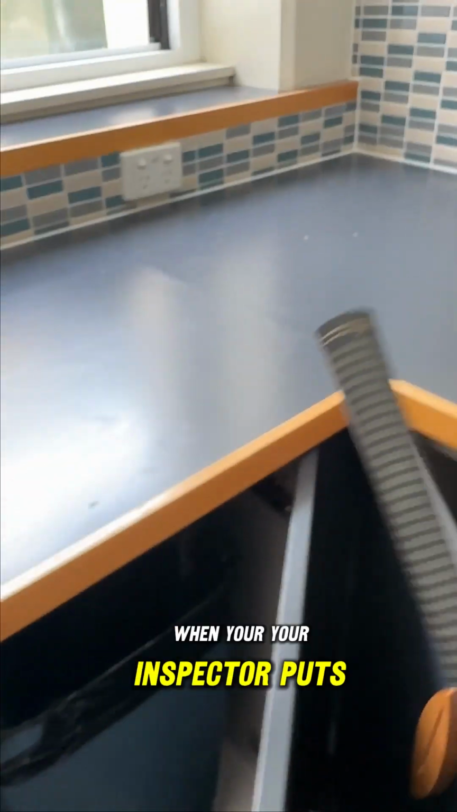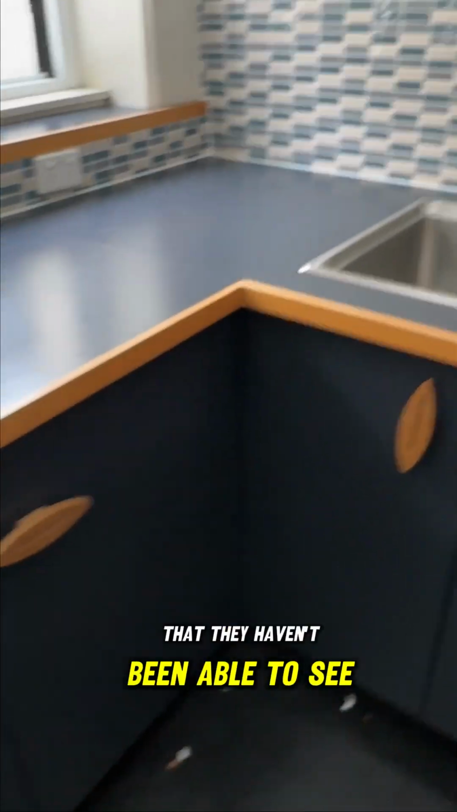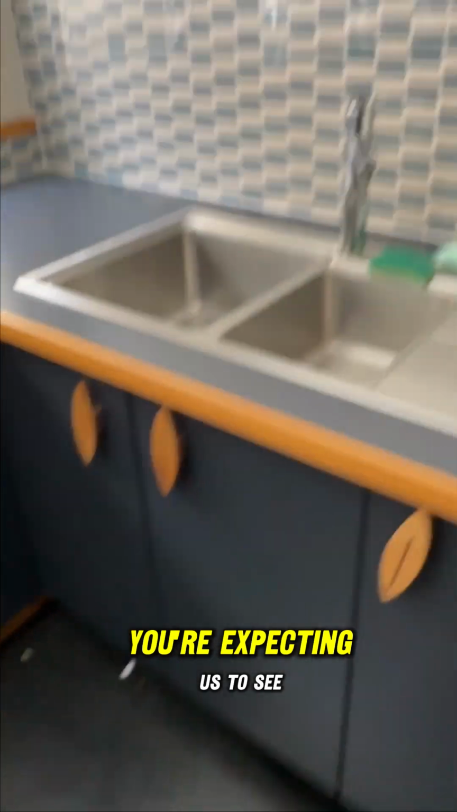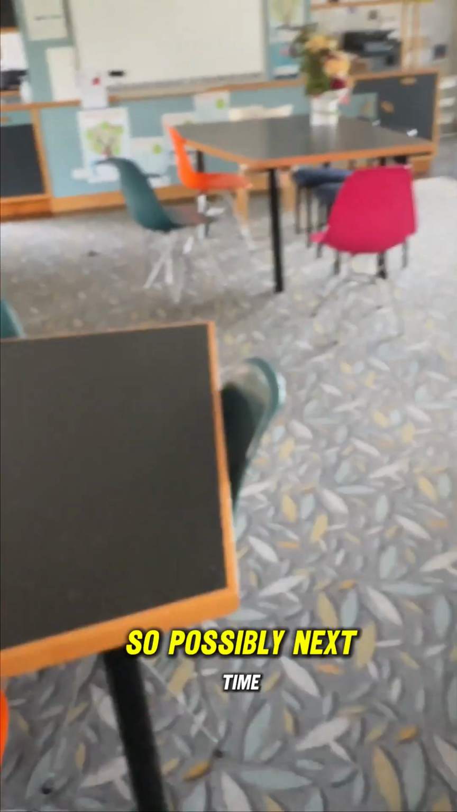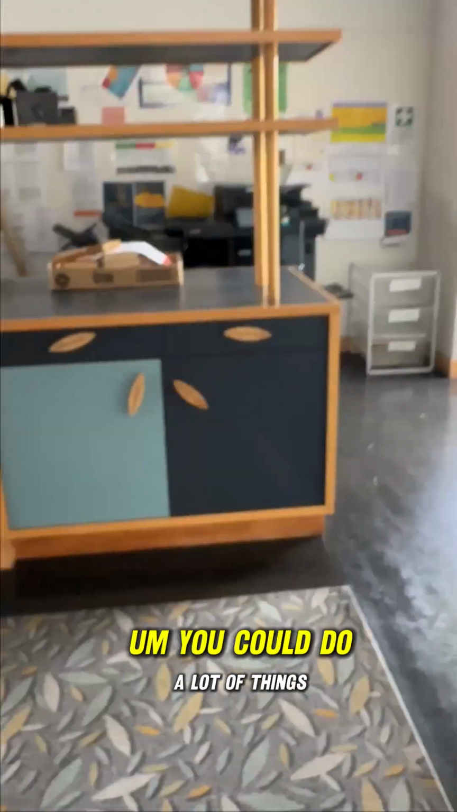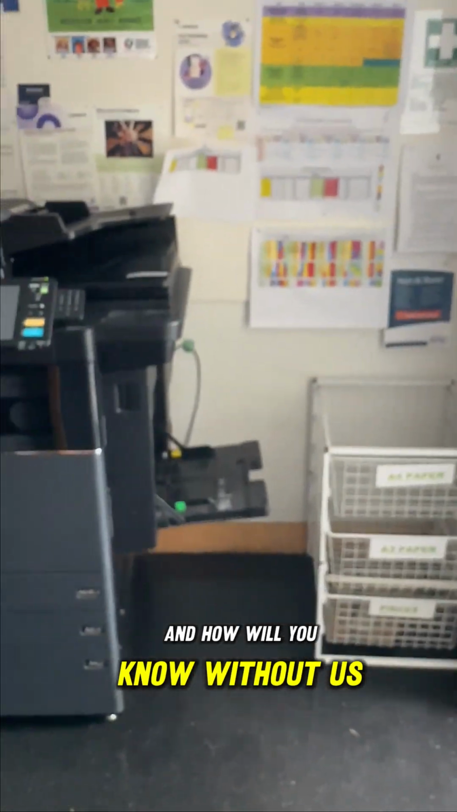So when your inspector puts down on the inspection that they haven't been able to see certain areas, we have to let you know, because you're expecting us to see everything, and when we can't, we need to inform you so you're aware of what we couldn't see and what areas we couldn't get into. So possibly next time you could allow us access into that area. You could make some access. You could do a lot of things to help us out, and how will you know without us telling you?